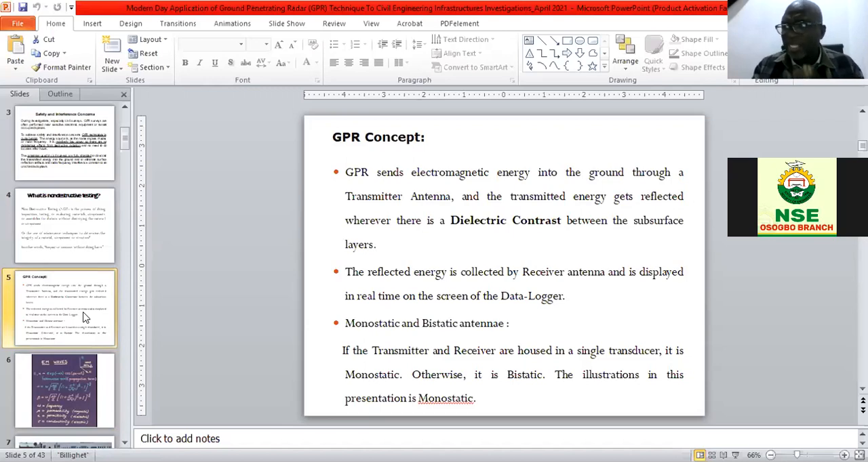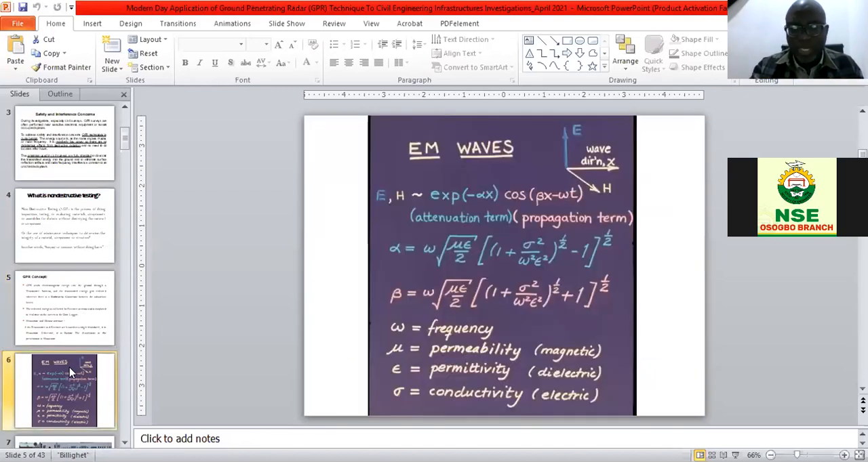The antenna, the transmitter that's used, can either be monostatic or bistatic. It depends on what you want. But most of the time, I use monostatic. In the monostatic, both the transmitter and the receiver are embedded within the same unit.